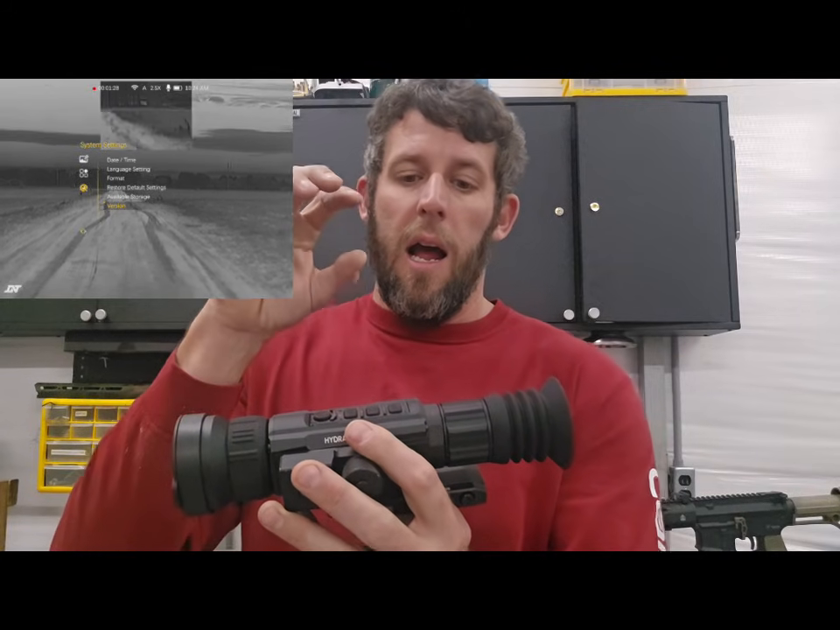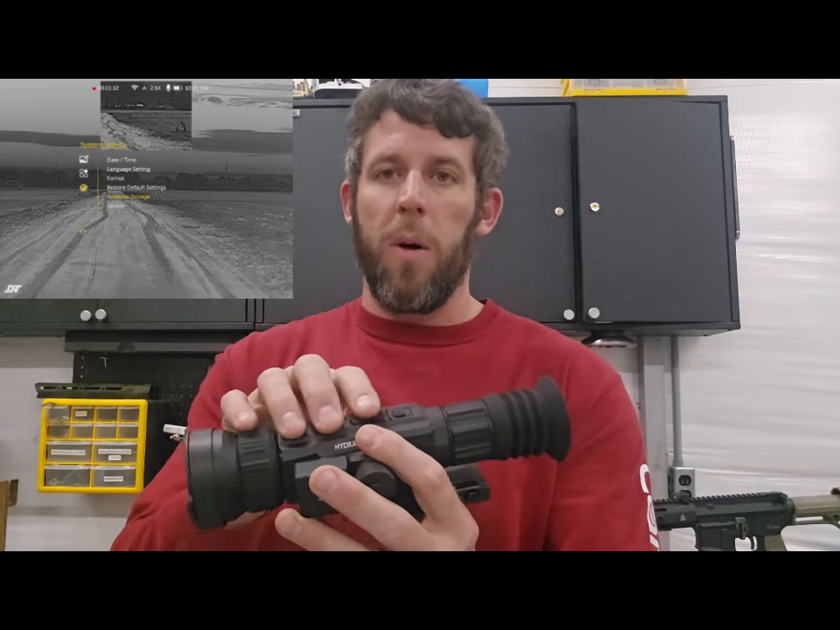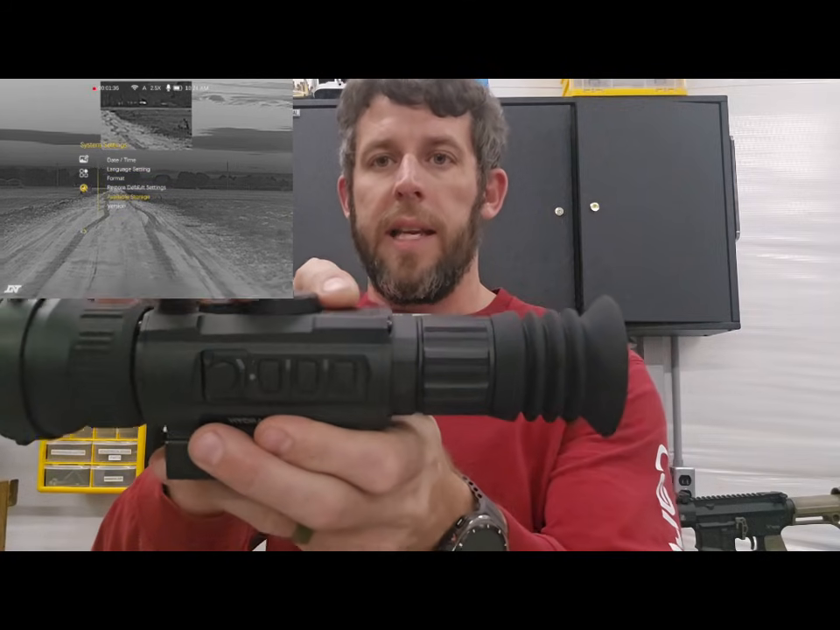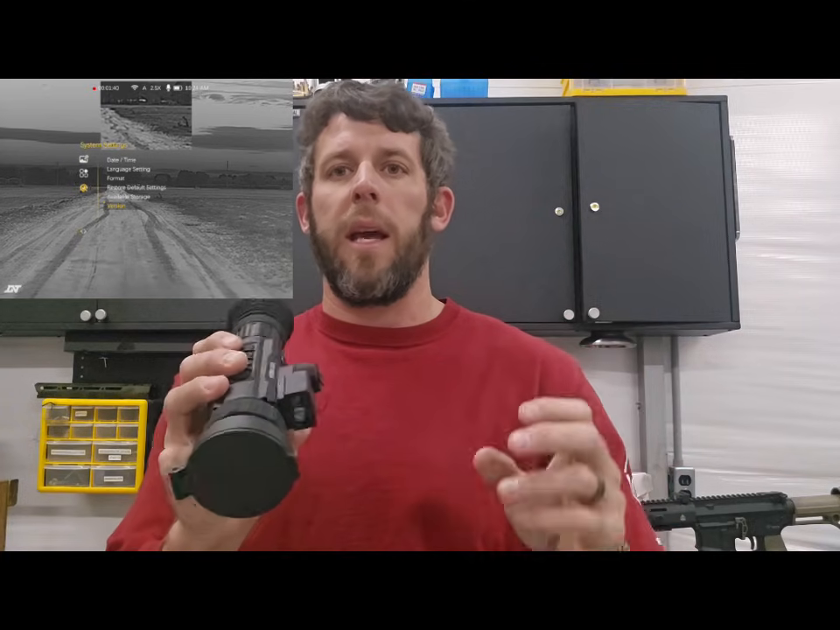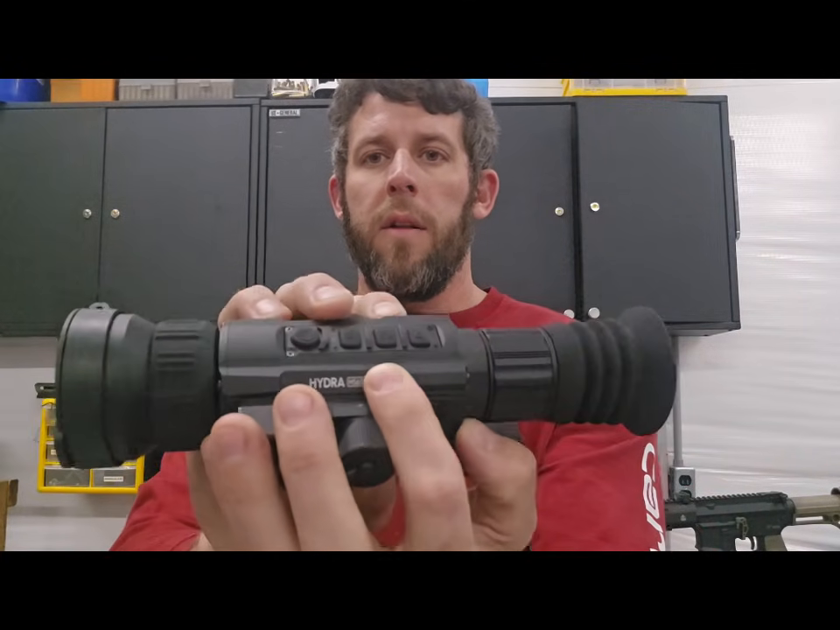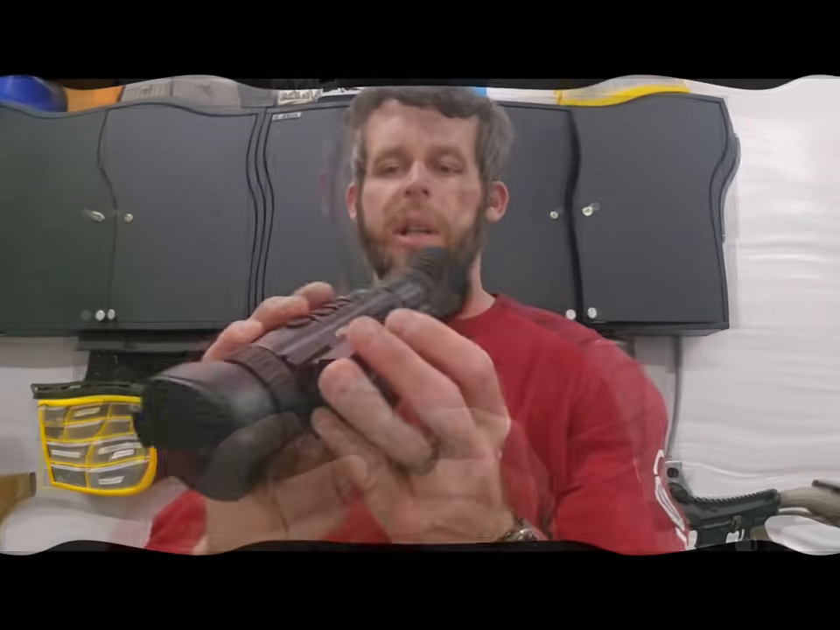It's because I don't have enough hours in this to memorize where all the buttons are if I hit the first or second or third. They're obviously easy to figure out, but I'm so used to my DBH and bigger buttons, and they're farther apart. So it's not a deal breaker. It's just something I want to note, but I think all the Hydras are done like that.